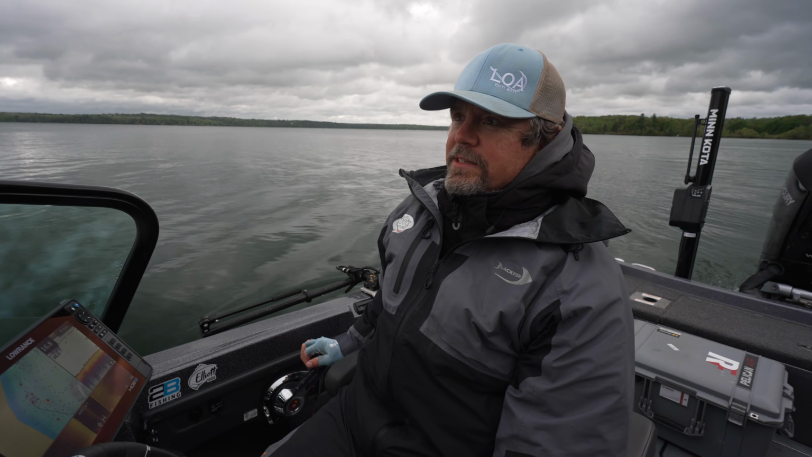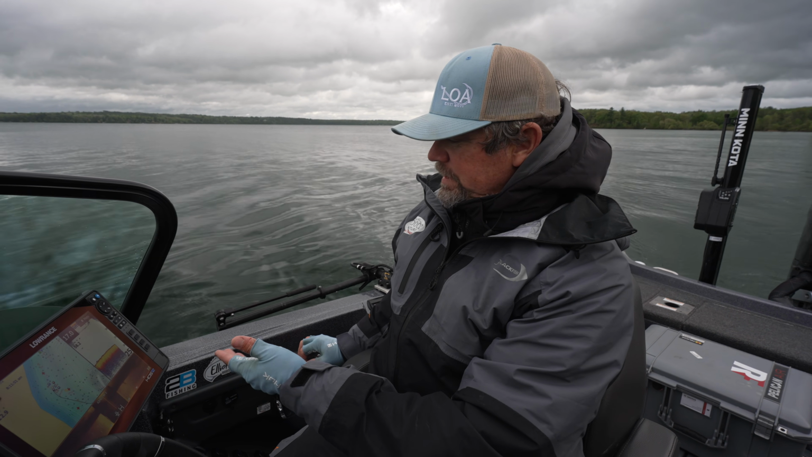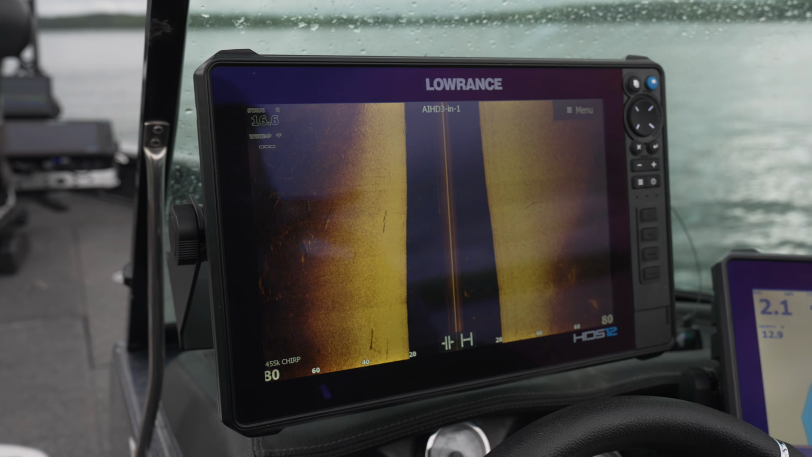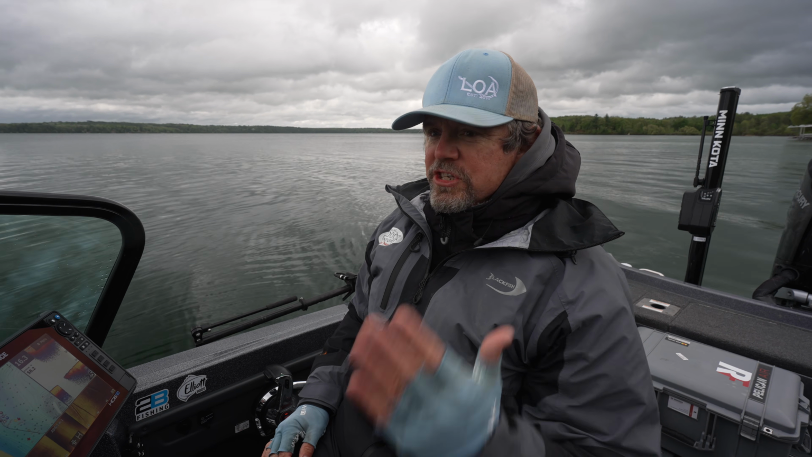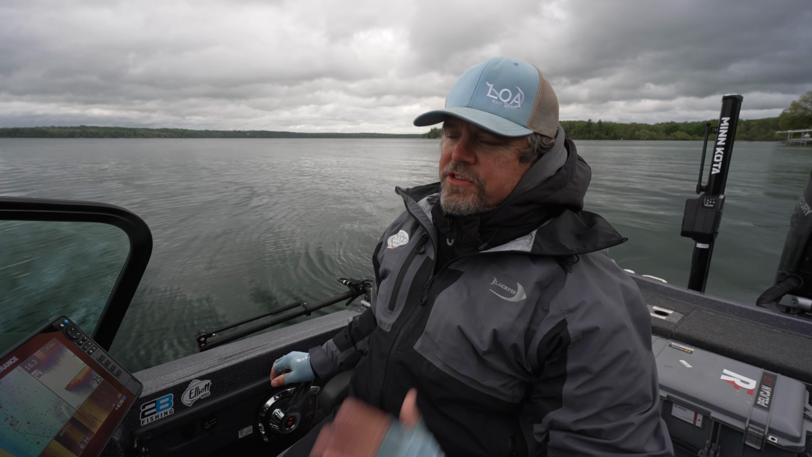So what we're doing right here is, I'm looking at 2D sonar, traditional stuff. Side imaging is in play, but sometimes because of the clear water and zebra mussels on a lake like Cass Lake or Leech Lake, Mille Lacs Lake, it's so clear that sometimes you just can't drive over them. The fish will just keep, like a train, just stay on the tracks and keep driving in front of you. You'll never go over them.